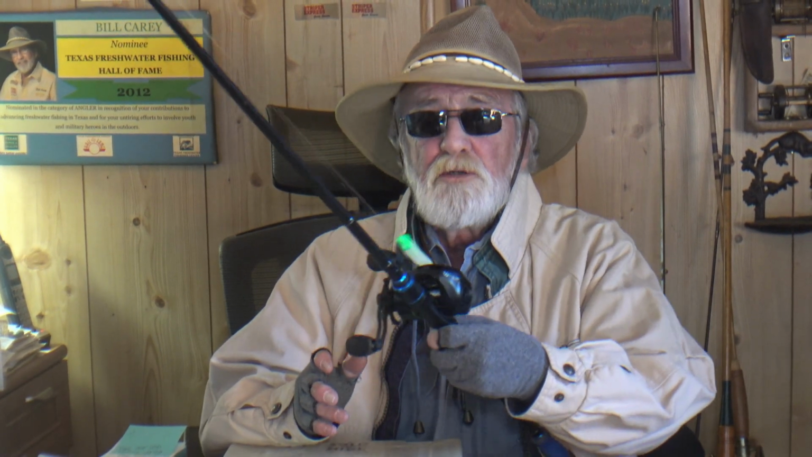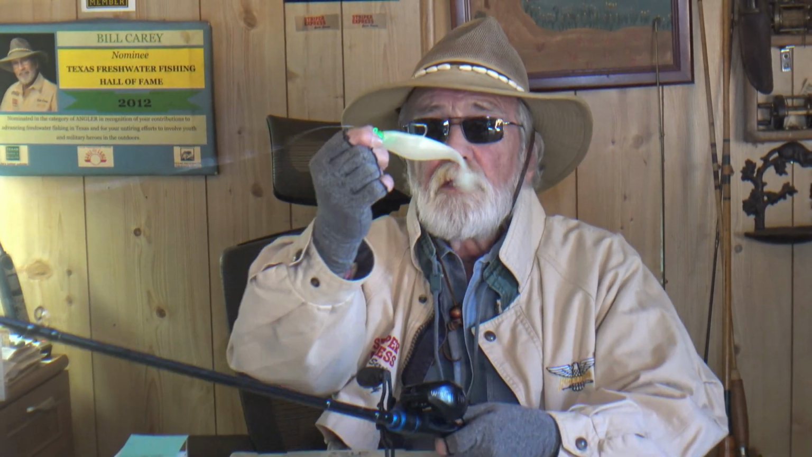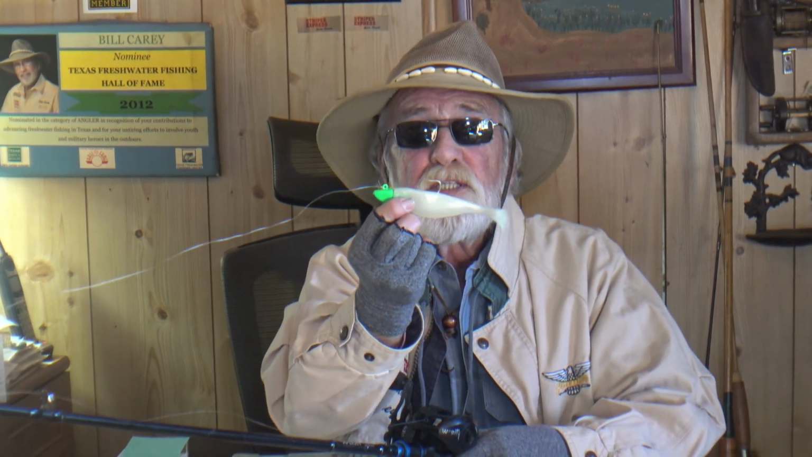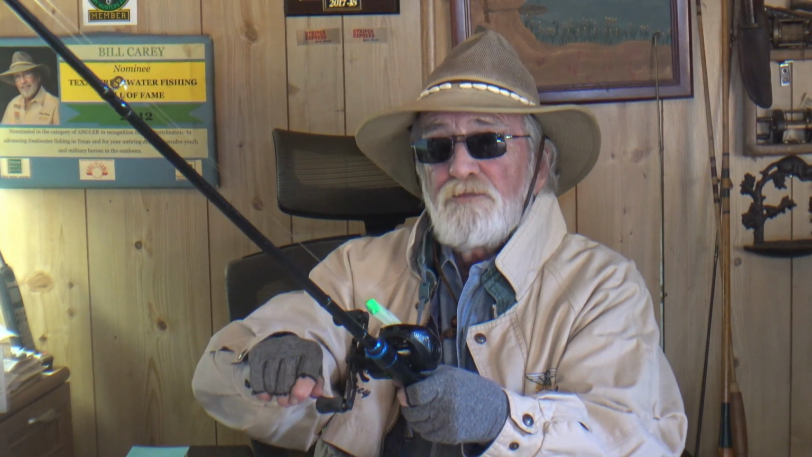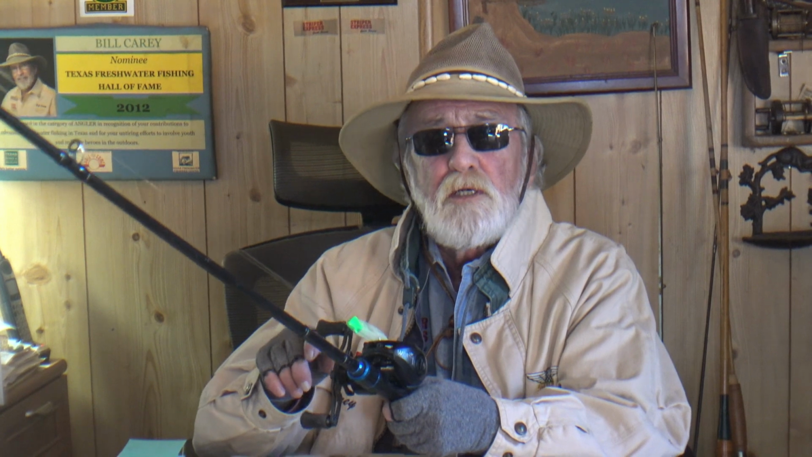So we like to use this Sassy Shad jig. That is glow. The head glows and the tail glows. Awesome bait. So what I want you to do is when you cast out there, I want you to reel slow. I want you to think like a fish. I want you to feel everything. If you feel anything different, rip those lips, set that hook, hit them hard.